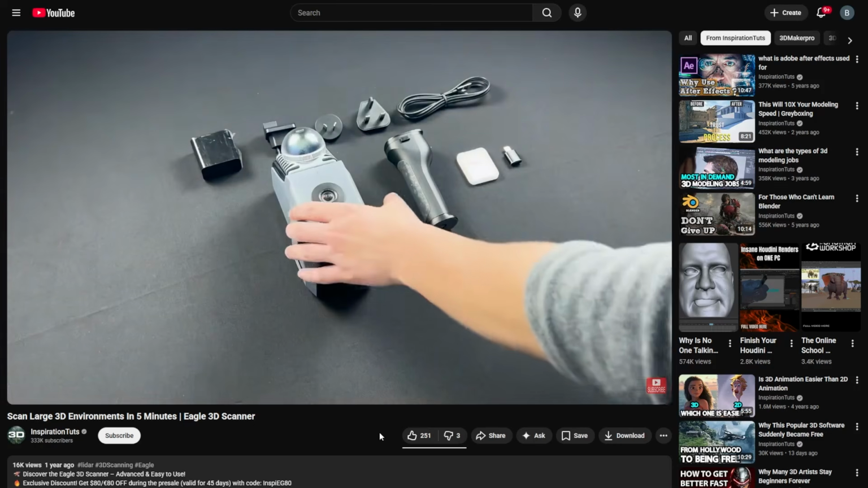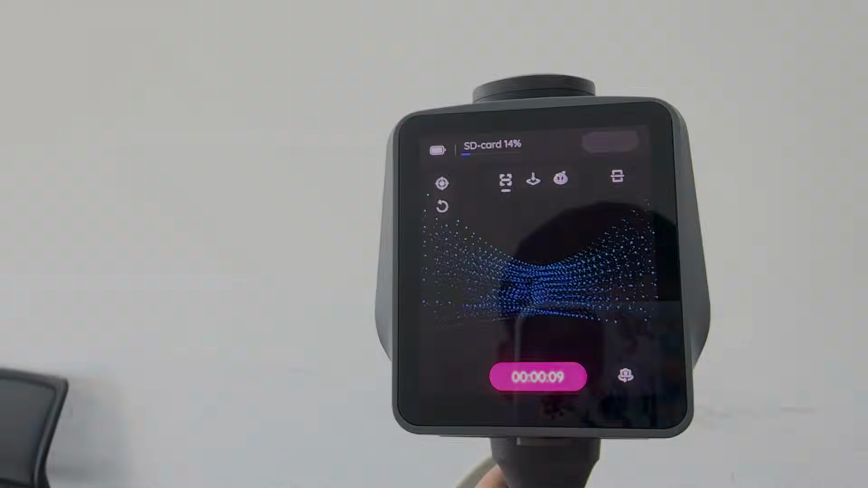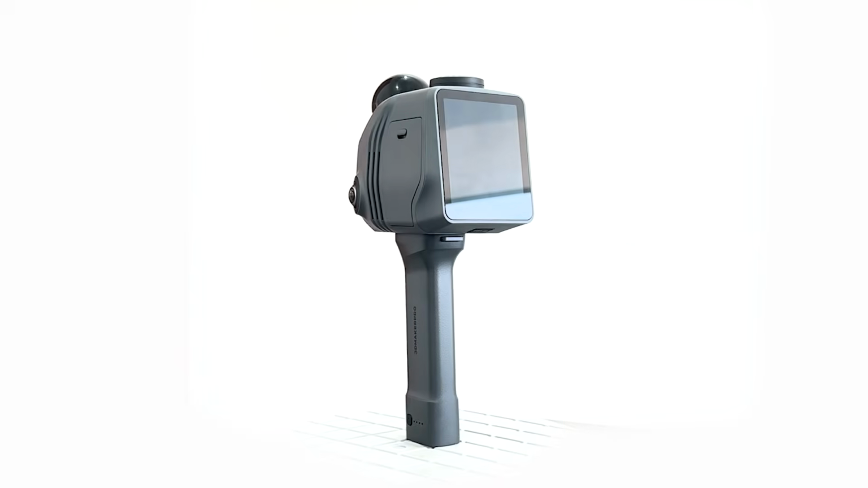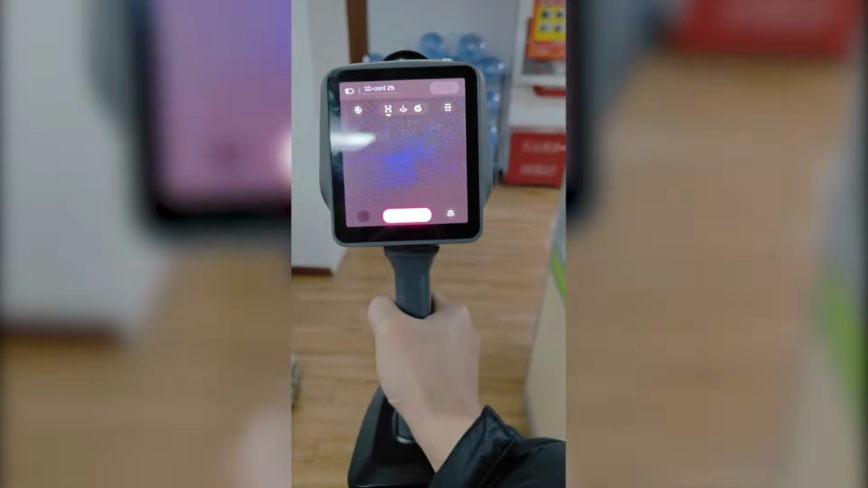If you remember a while back, we reviewed Eagle Scanner, which looks pretty similar to this. It falls into the same category of more affordable LiDAR scanners, which is interesting because systems like this can cost tens of thousands of dollars. So today, I want to take a look at what this thing actually does, how the scanning works, and whether a handheld LiDAR scanner like this is actually useful.